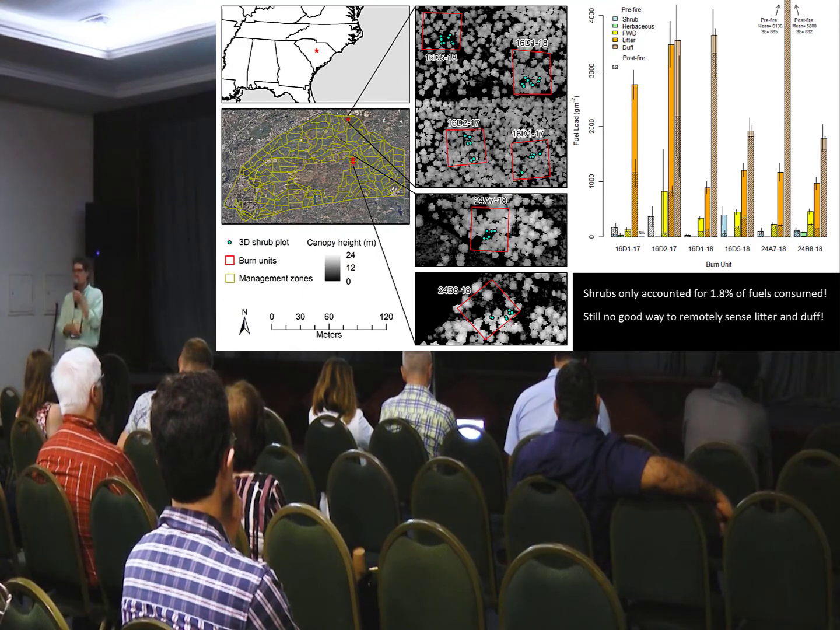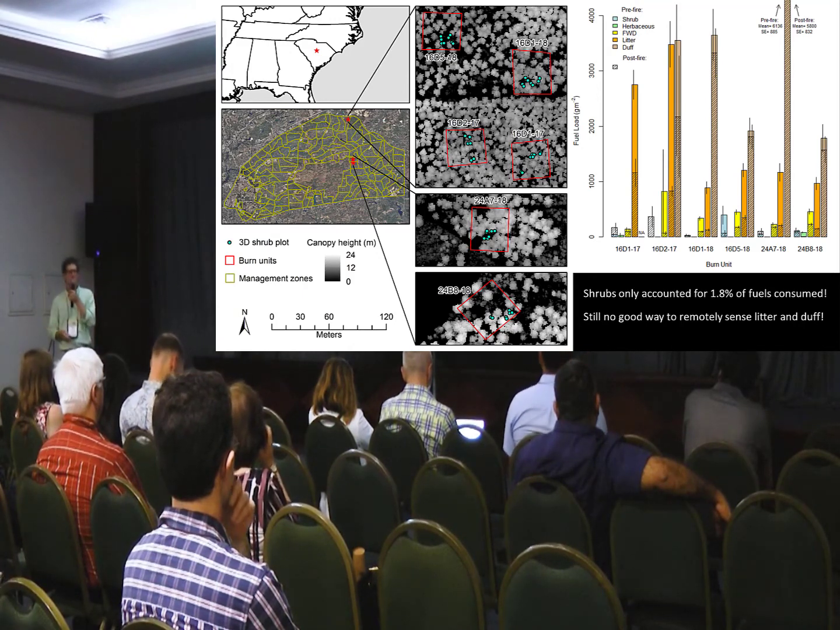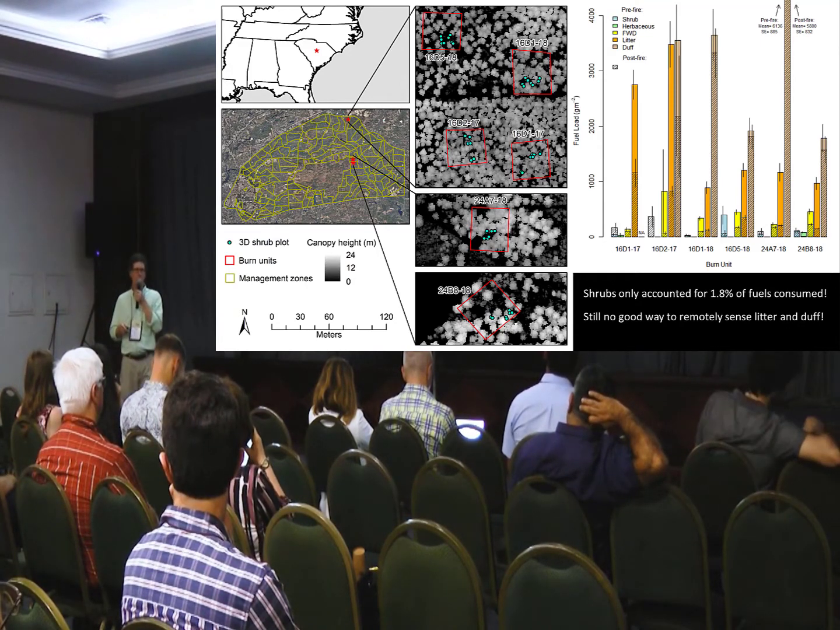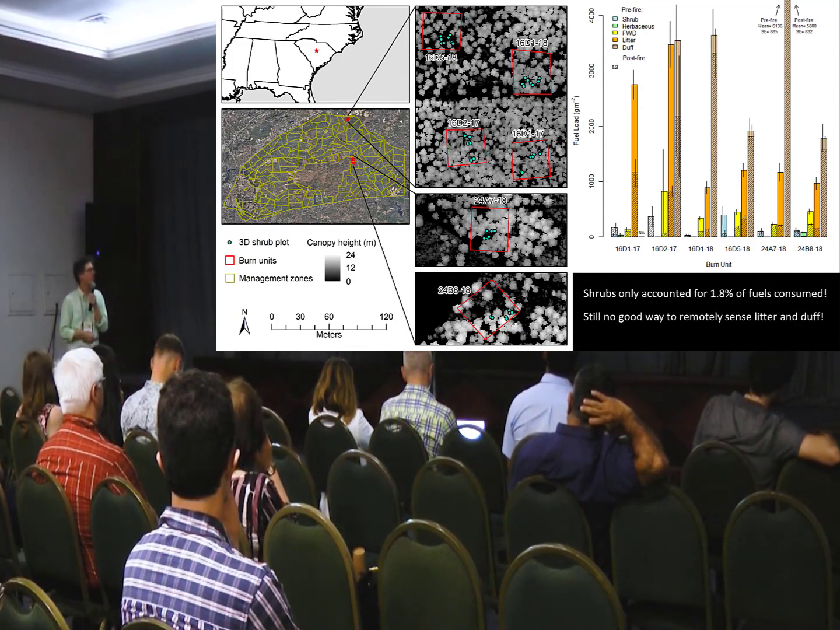The shrubs are just a tiny component. In fact, the shrubs only account for 1.8% of fuel consumption, as estimated by those consumption plots. So even if we can do a good job of estimating shrub consumption, we are nowhere near getting an estimate for total fuel consumption.